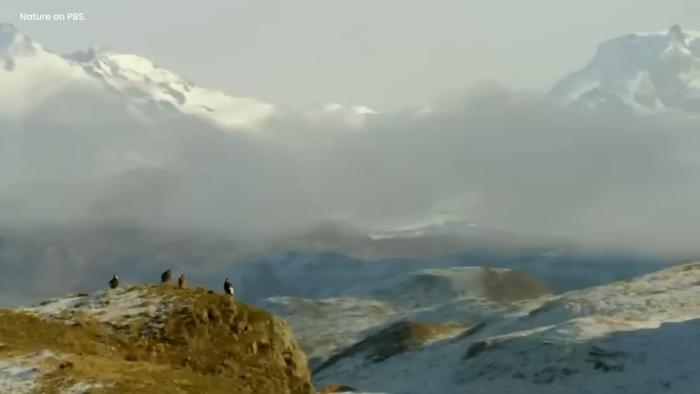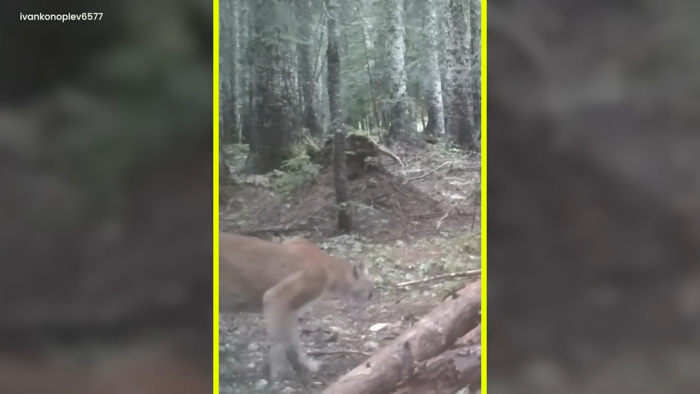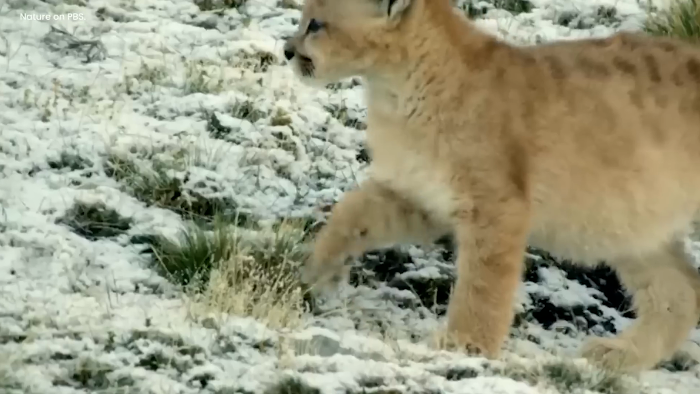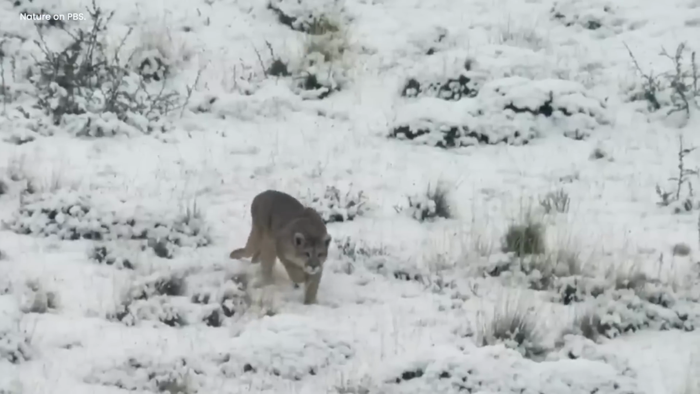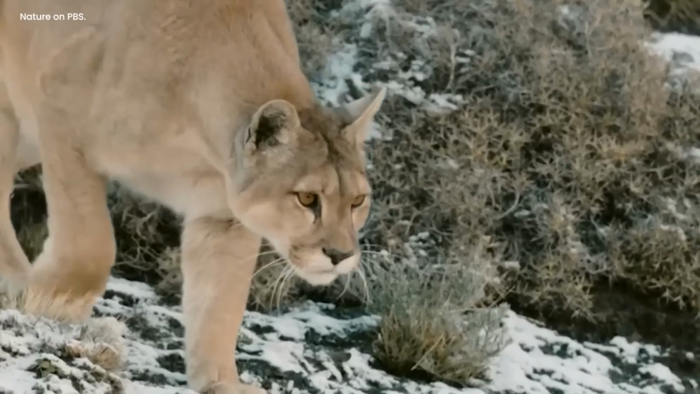With each step, the cat sniffed the air, listening for any little sound. The camera saw the shine in its eyes, a blend of being careful and curious. The sun made the cat's fur look even more amazing as it walked. There was a fallen log, and the cat used it like a balance beam, showing how good it was at moving.